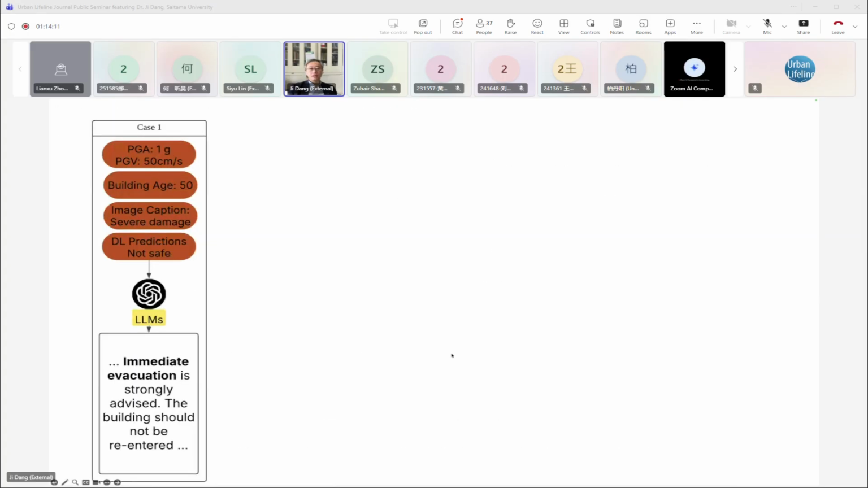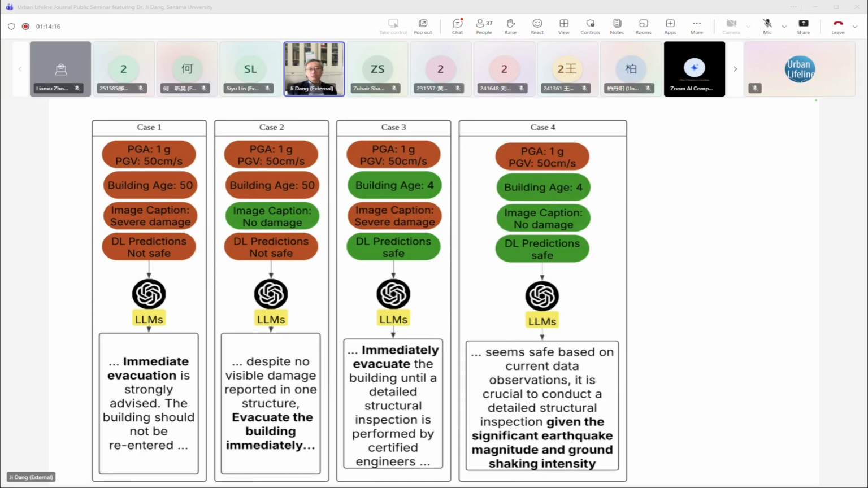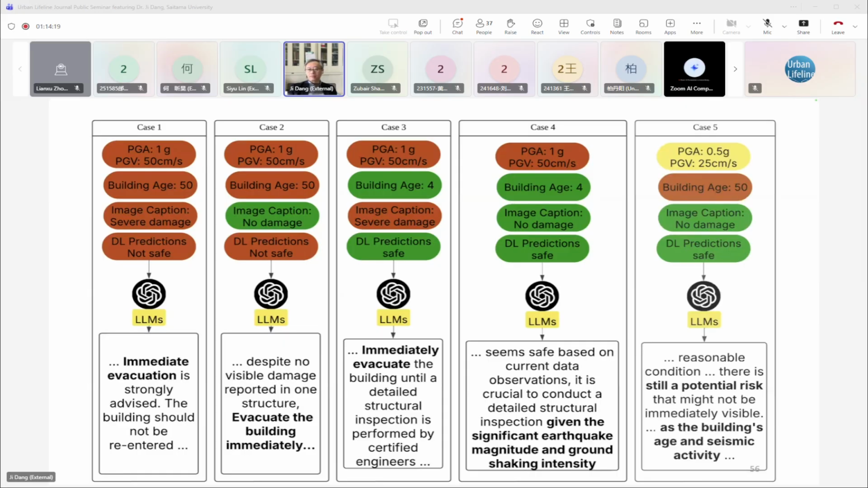building. So in case one, we set up a few cases so that a large language model like ChatGPT can generate some outputs. You can see that even when we use the same model, we can give it the PGA, building age, the image caption from the image caption model, and the deep learning prediction, such as safe or not safe, and some of this kind of information to ChatGPT. Then ChatGPT can generate some quite nice suggestions for this kind of situation.